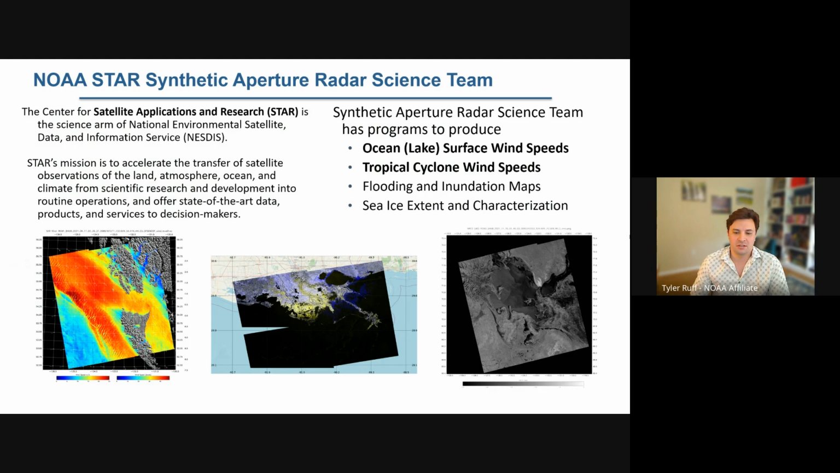So yeah, as you mentioned, we are known as the Water Surface Conditions team within the Center for Satellite Applications and Research, which is STAR, but we often refer to ourselves as the Synthetic Aperture Radar Science Team because all of our products are derived from SAR, of course. Today's talk will mainly focus on ocean and lake surface wind speeds, as well as tropical cyclone wind speeds.